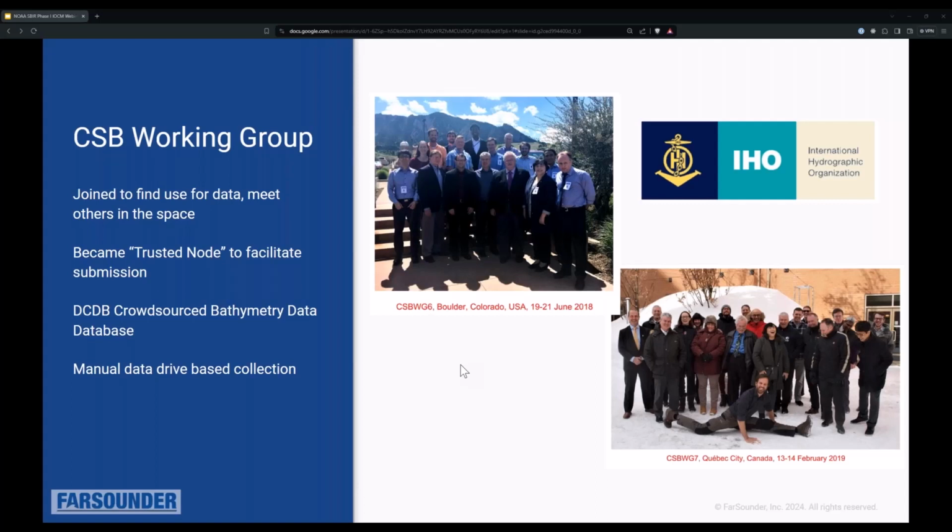So we became a trusted node basically right after that first meeting, and we continued to participate. I participated in the first meetings, and more recently, Matthew Zimmerman has been taking over participating in the working group meetings from here on. But around the time of that, we started a manual data drive based collection program, which I'm going to tell you about now.